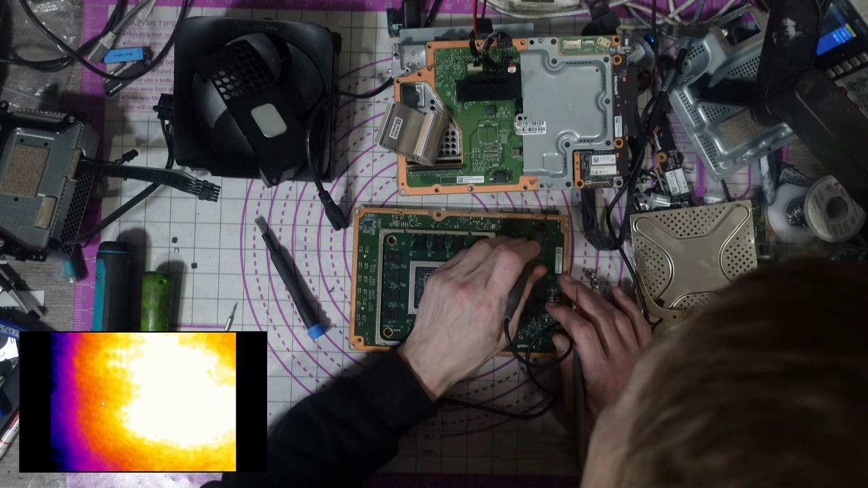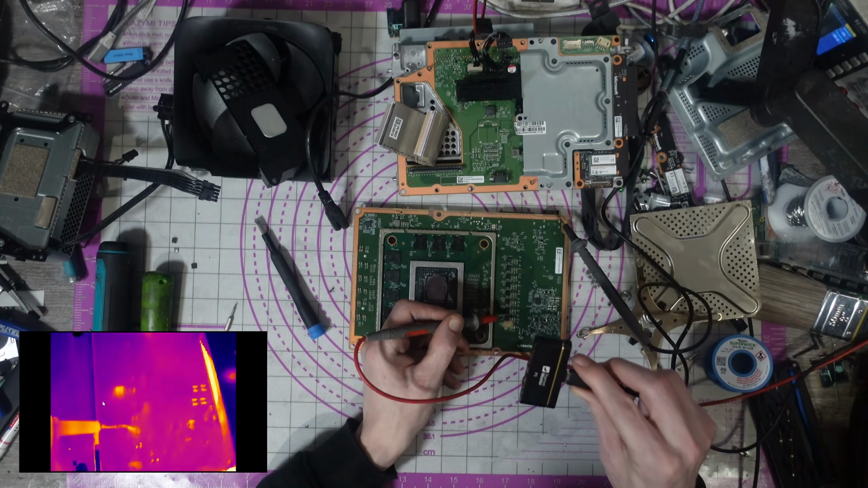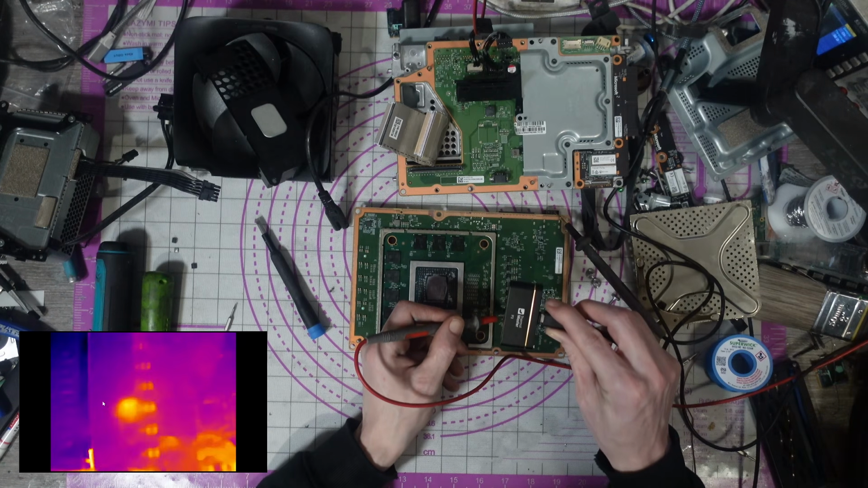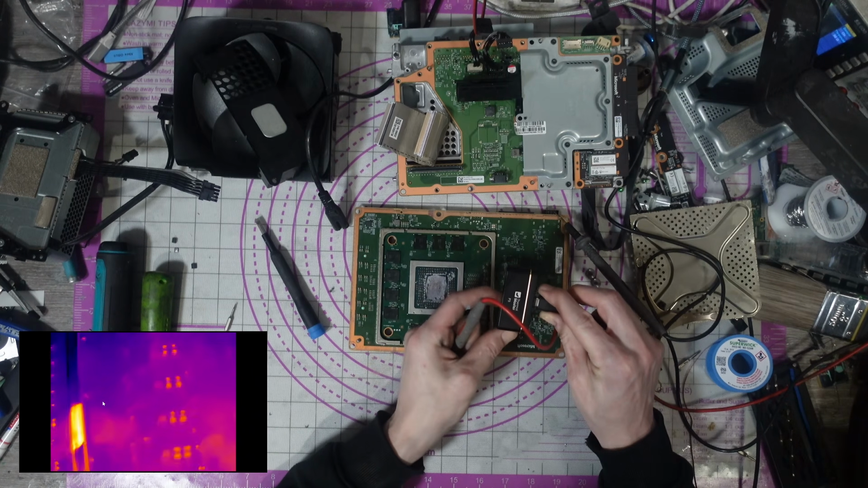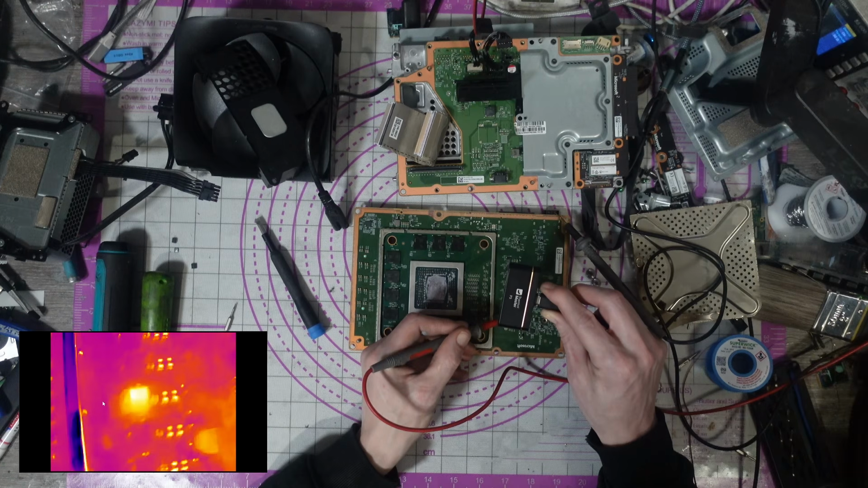I'm going to ground it. Don't think there's a 12 volt test point on this side. Haha. It looks like we have another MOSFET which has failed. Just there, look. So if I zoom in, I'm going to zoom in and focus this. Yeah, we can see that MOSFET lit up. It's definitely a MOSFET.